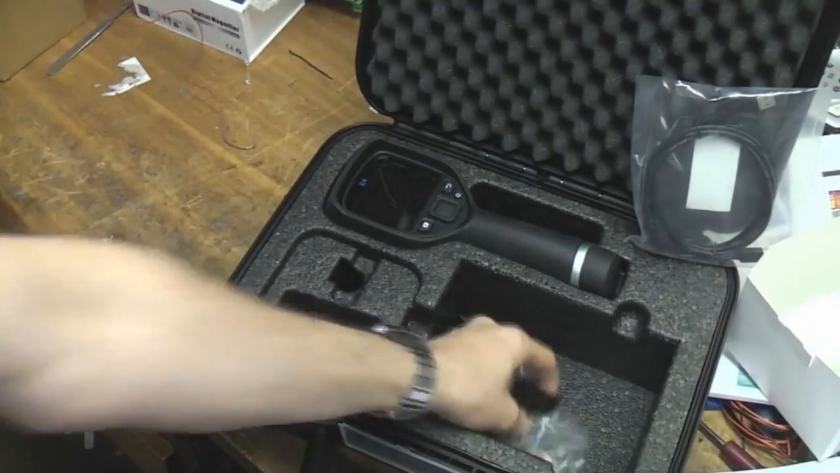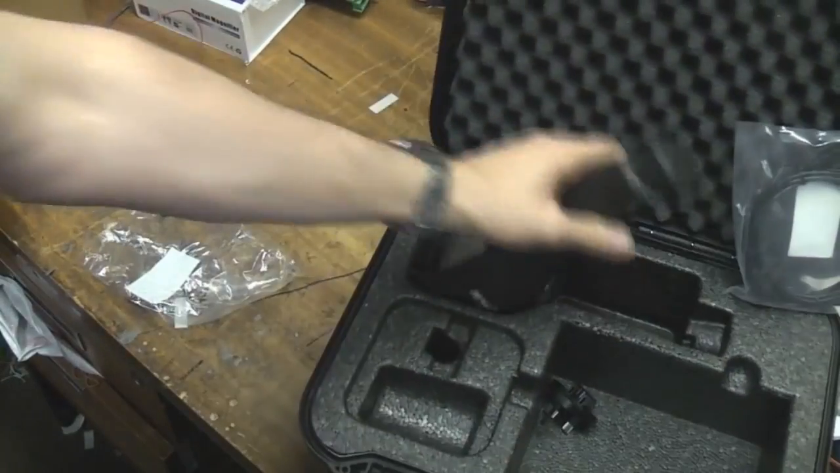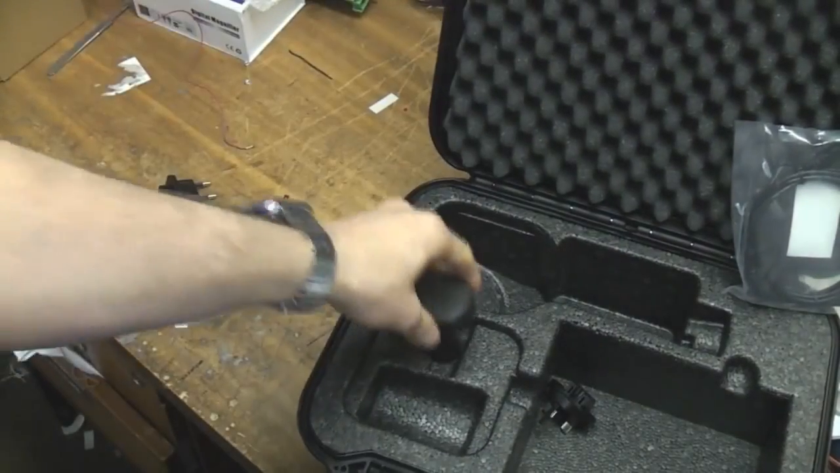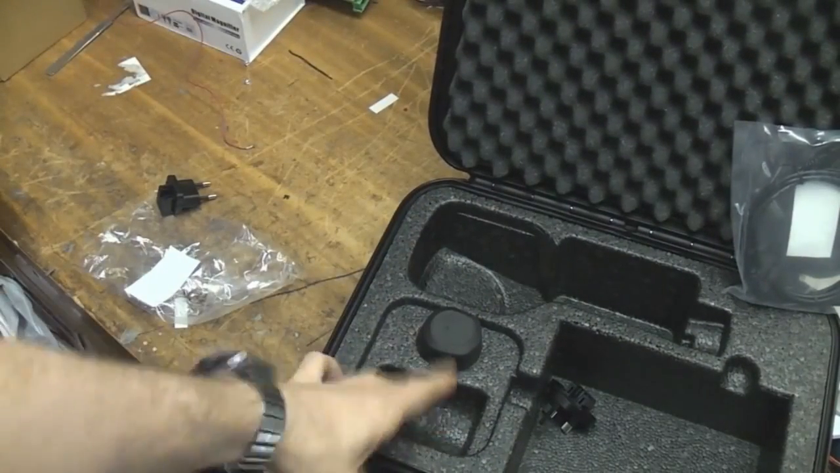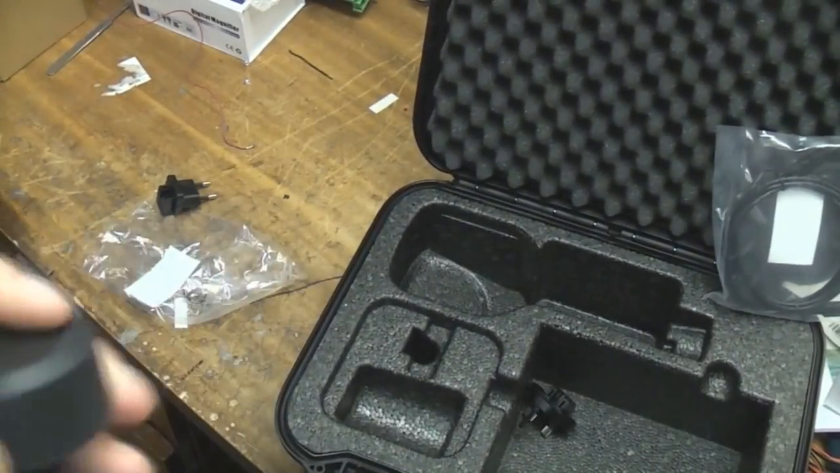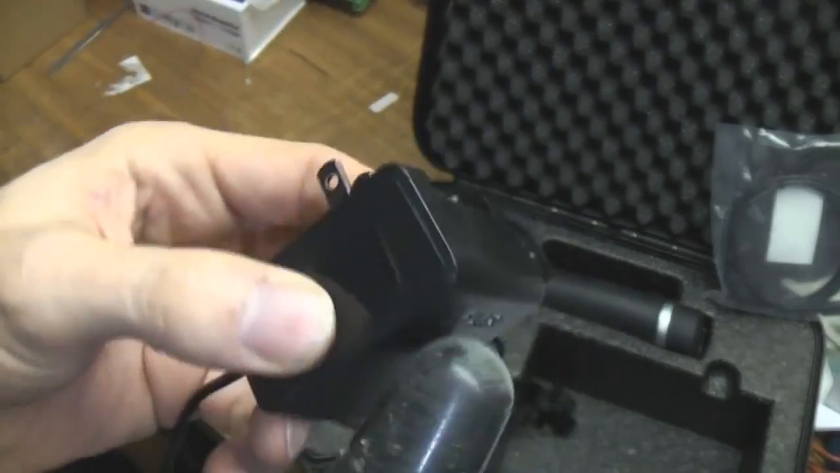And that's really it. There are no other accessories. There's a compartment here. Obviously this is a generic case for different models. There's a section here that takes a battery. I assume that's for a lens, but this doesn't have interchangeable lenses, so I think that's just a generic hole in there. I'm just going to take a quick look inside this power supply.